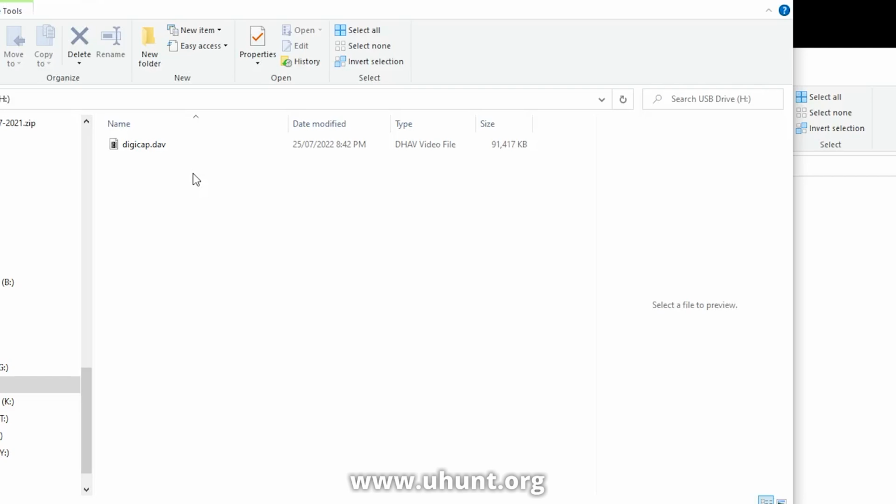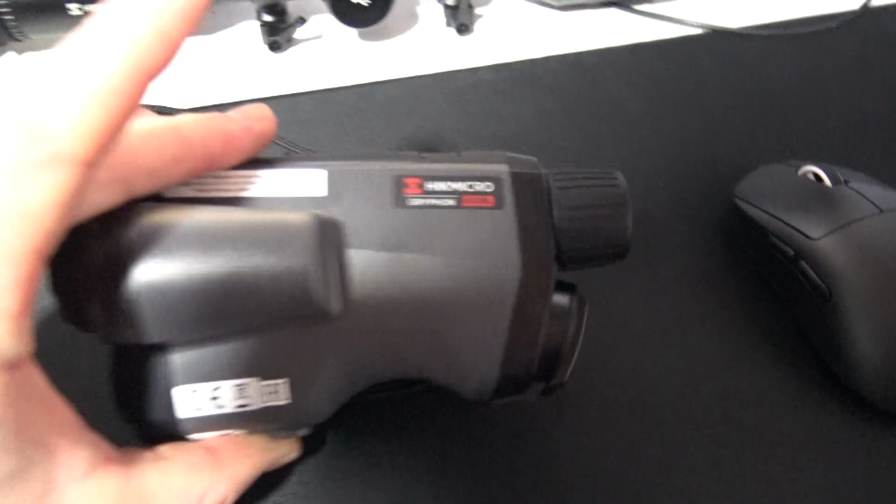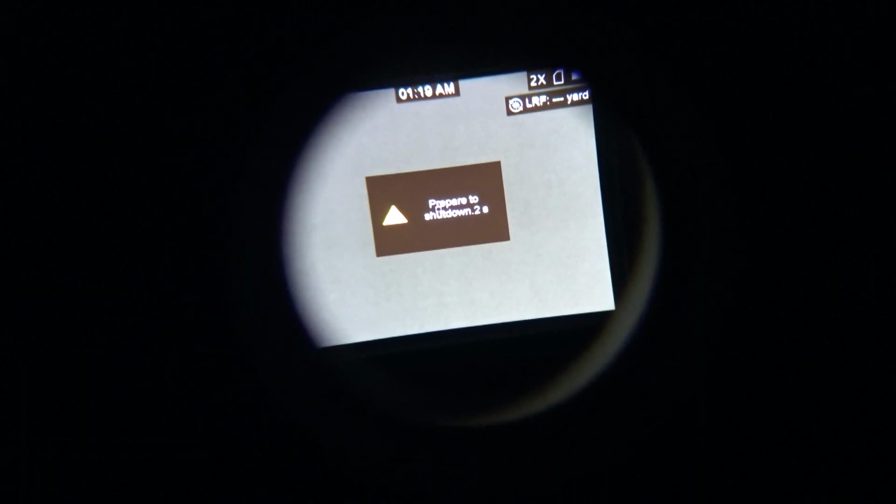Now what you do now is you turn the Gryphon off. So here's the Gryphon plugged in, ready to go. Make sure not to unplug it, okay? That's the important thing. So we're going to turn it off. It'll disconnect from the computer. Right, now it's off, we're going to turn it back on.